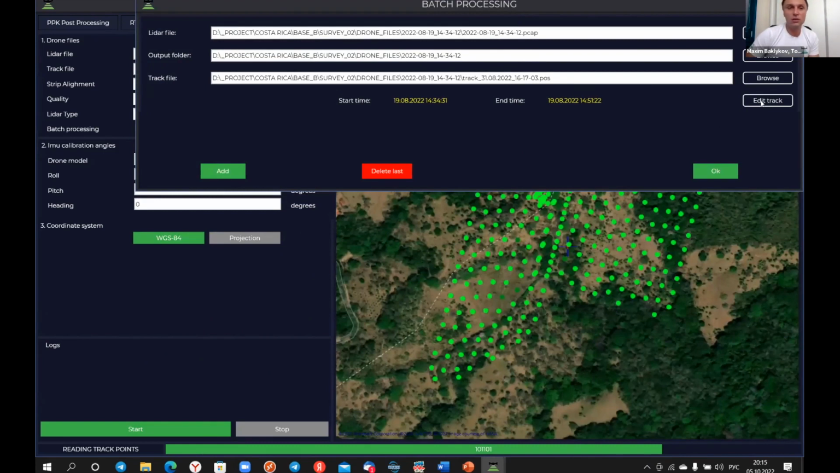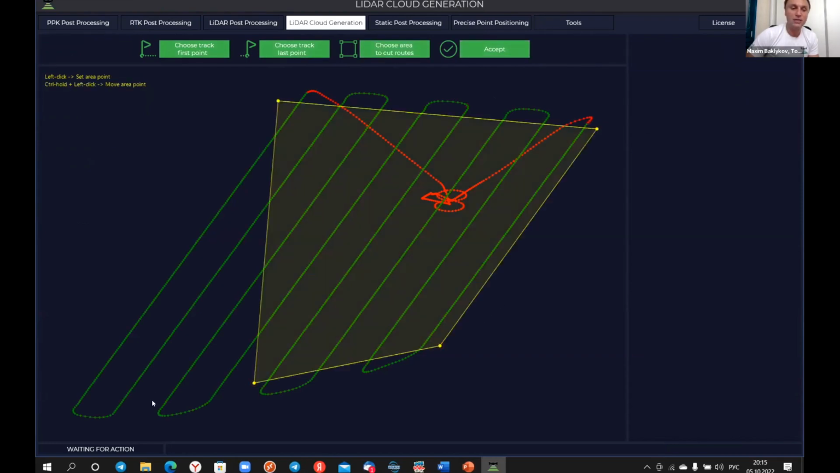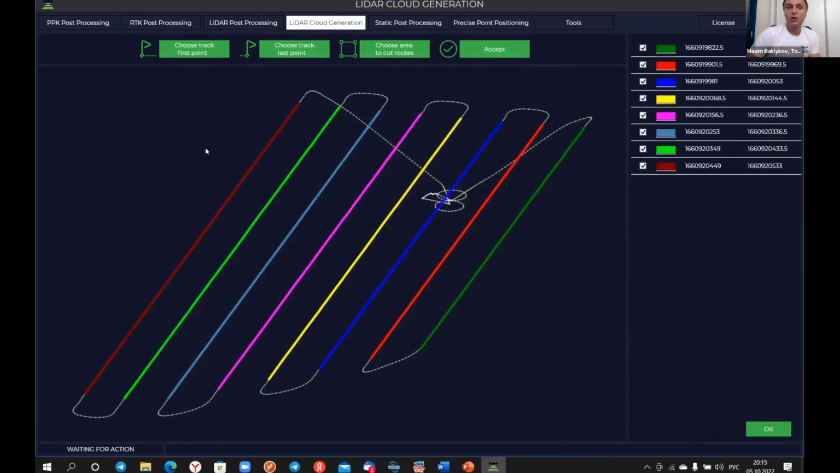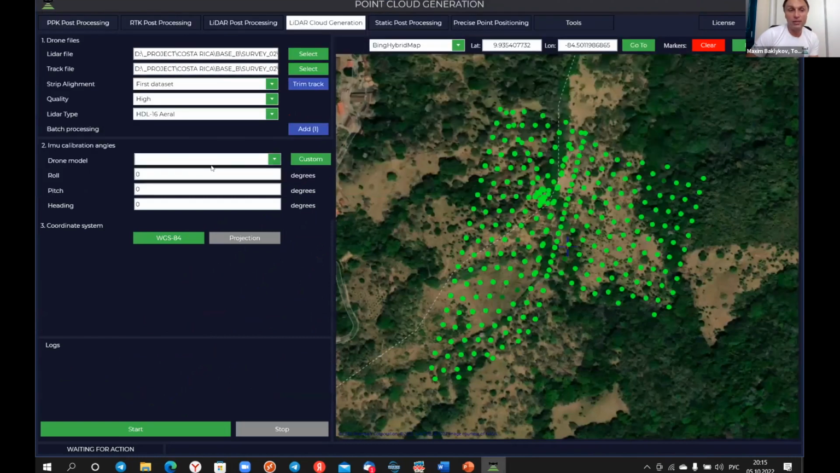And as soon as we use a very accurate and stable IMU, the calibrated angles of the LiDAR will be the same, and you don't need to spend a lot of time. You will create a georeferenced point cloud automatically.